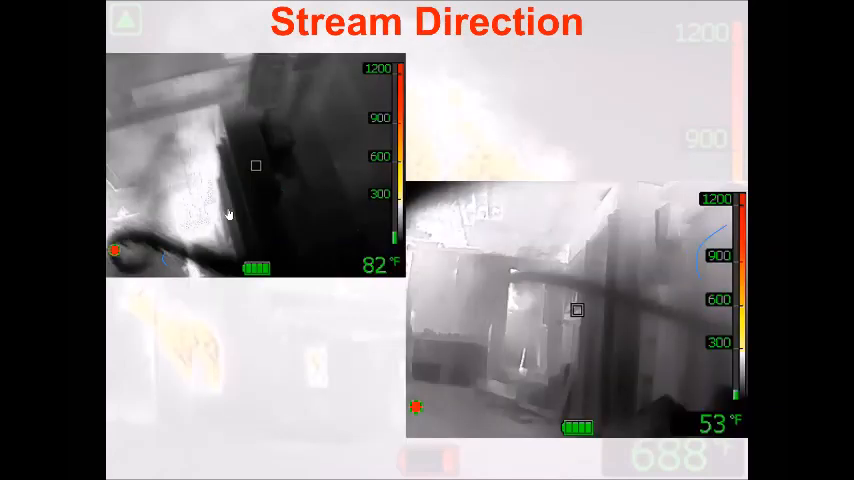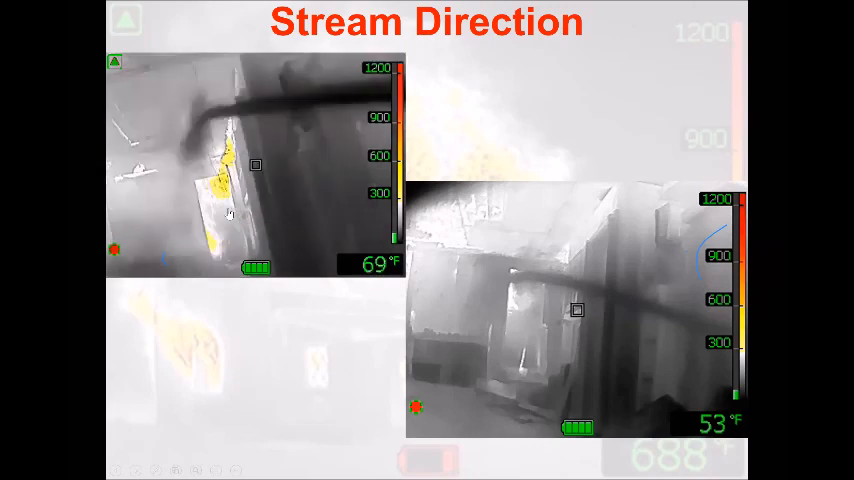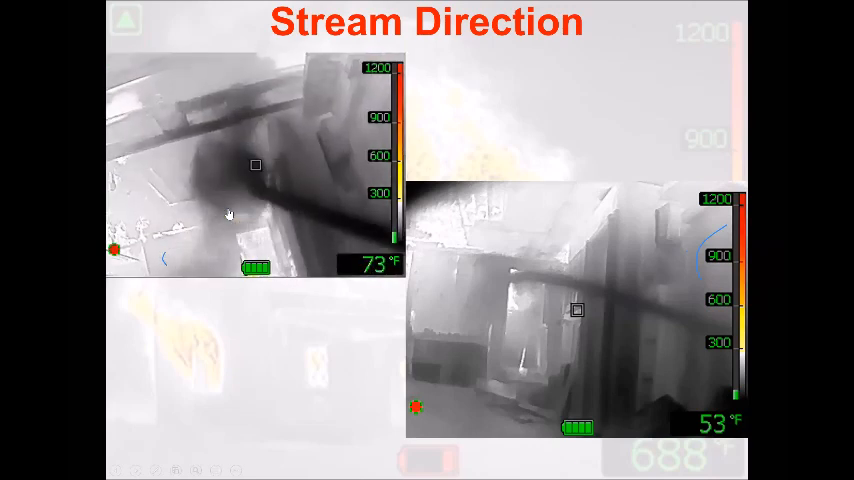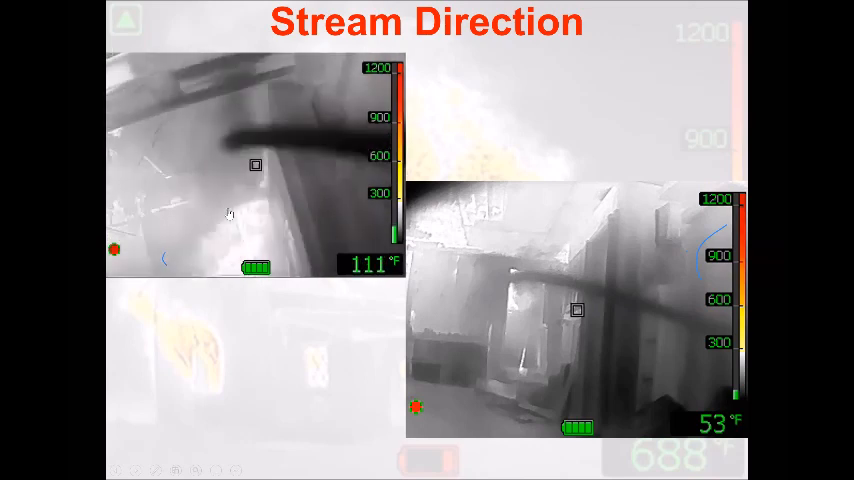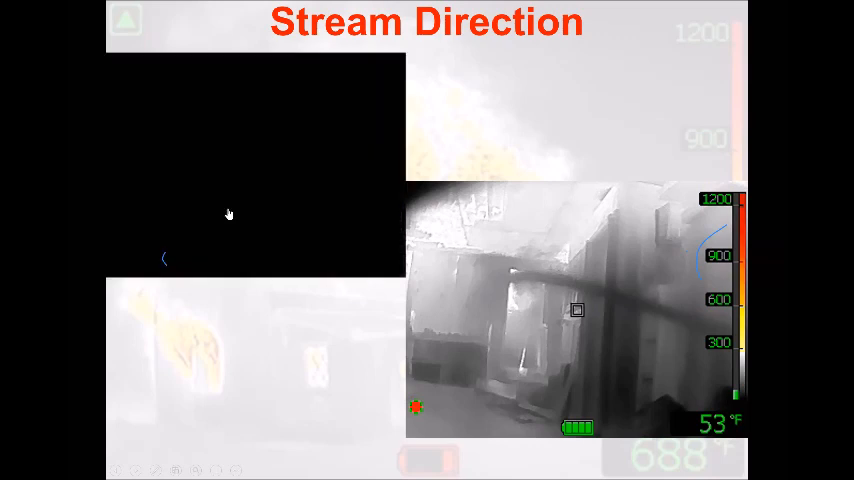Stream direction. This was a basement type fire, and I held the camera in front of my partner's face so he could see where the line needed to go. Hey man, bring your line down and seal the door off. If you notice, once we get water into the door, it's sealed. The gases are done moving. It's holding the fire in check.